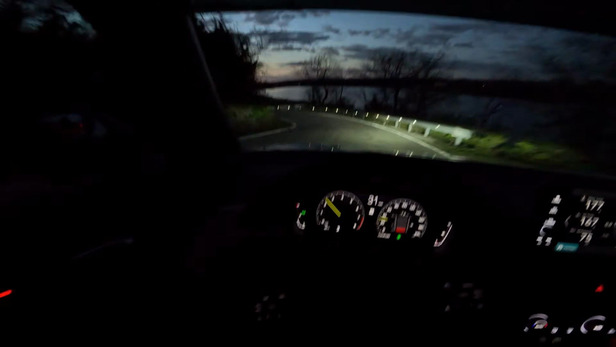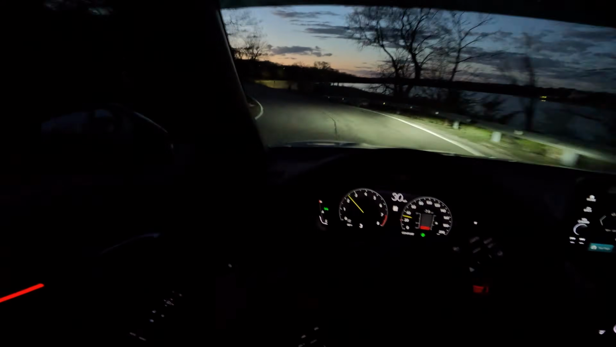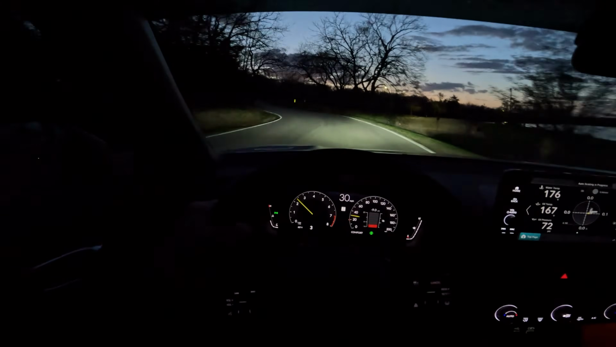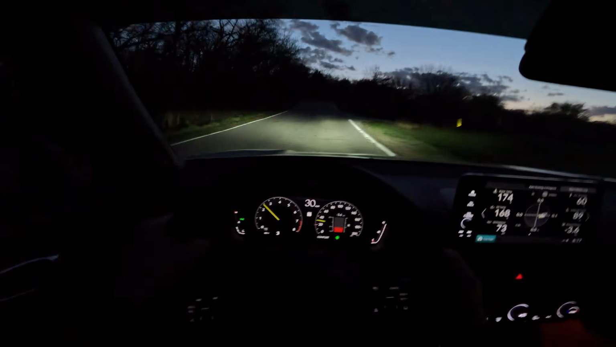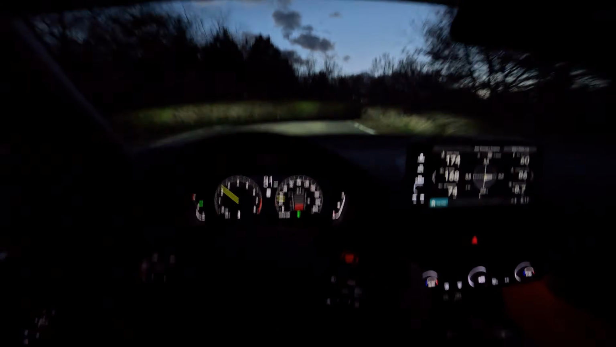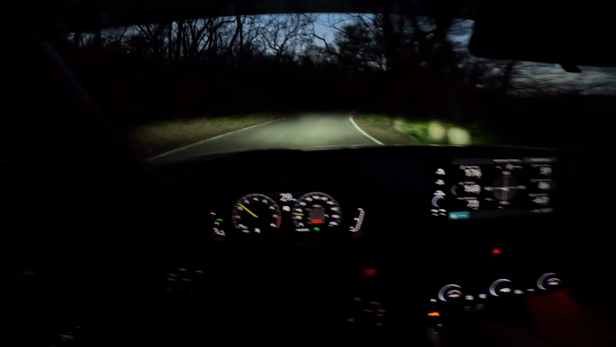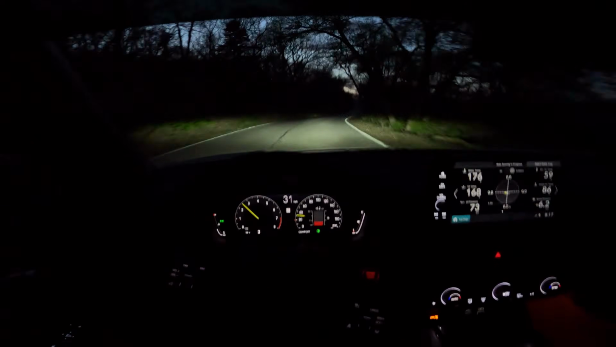Even at night, this thing handles like a knife. Wherever you point the steering wheel, that's exactly where the car is going to go, in such a precise manner. Even when you're coming out of a turn and you give it gas, the torque just pulls it right out of the turn. It's pretty amazing. It handles not like a front-wheel drive car. It is one, obviously, but it's a different front-wheel drive car in general.